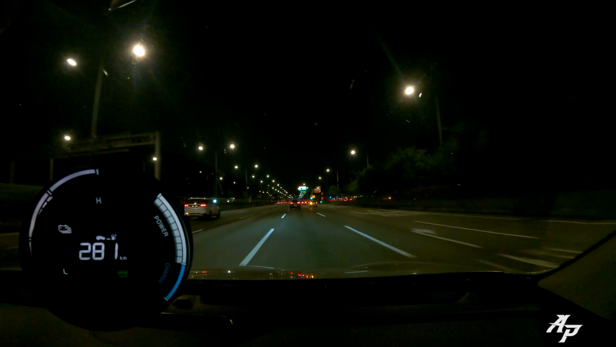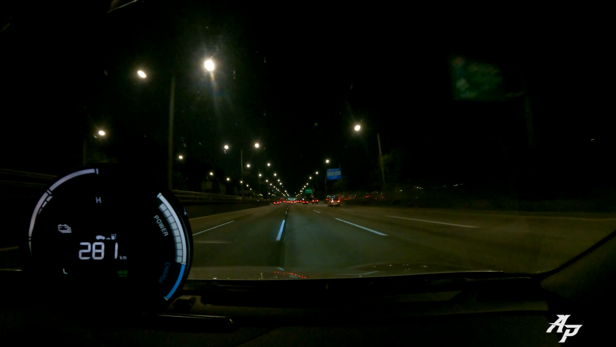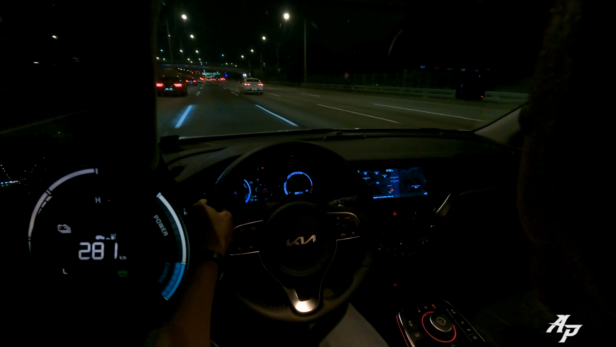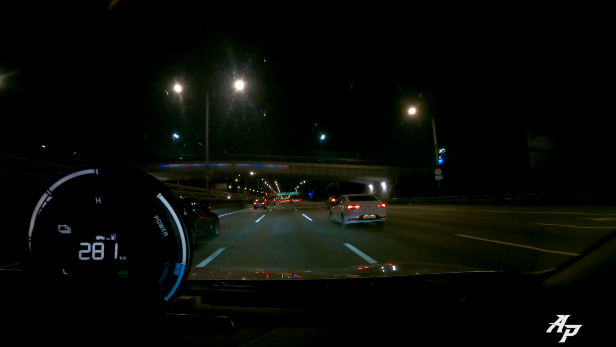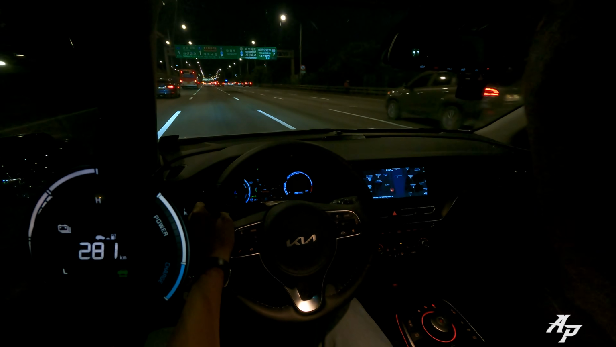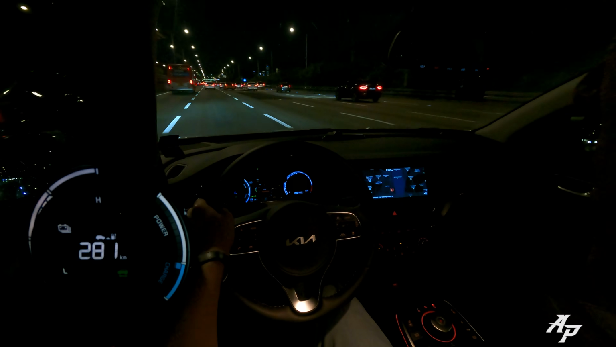And because we have the battery on the bottom, it feels very stable. Yeah, better slow down because there are lots of people here. But what I meant to say is it's got pretty much enough power for daily use. Yeah, it's pretty good.